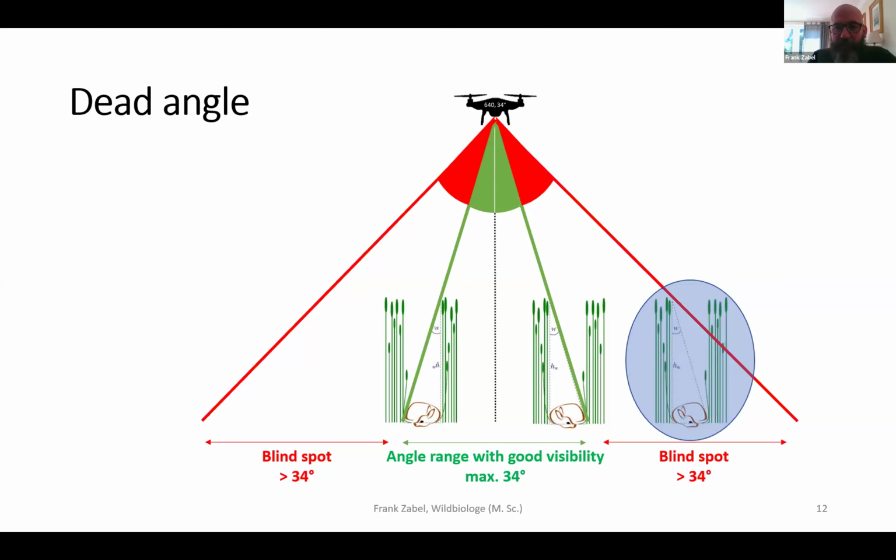So if you don't factor in vegetation height and camera angle, then you lose fawns in the dead angle. Just so you know, if you have a vegetation of a meter height, then the effective camera angle, which is, Tobias, was it actually 17 degrees, right? Yeah, okay. You're muted, but that's a clear yes.